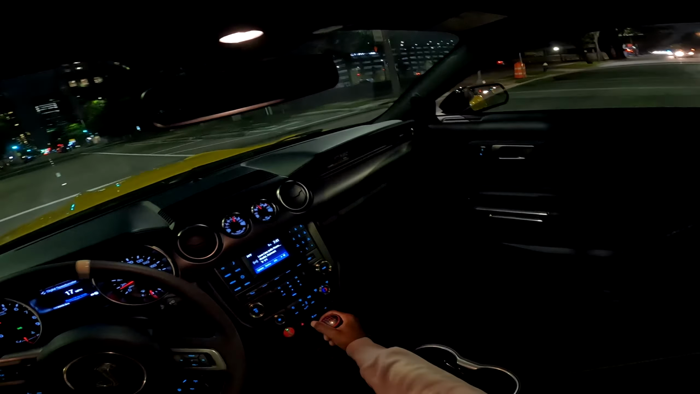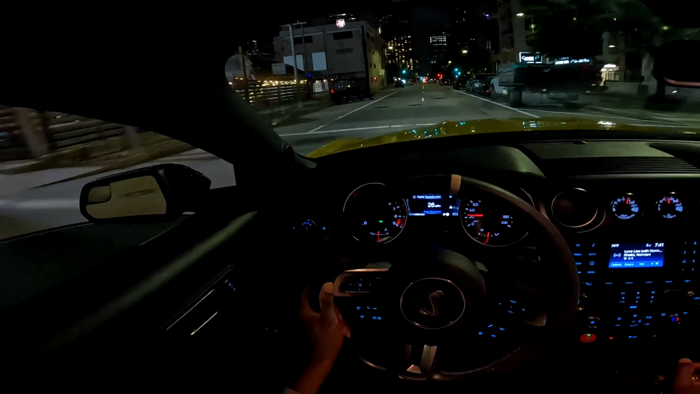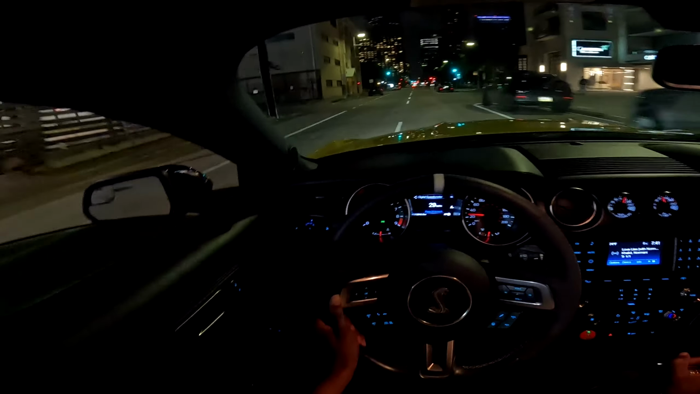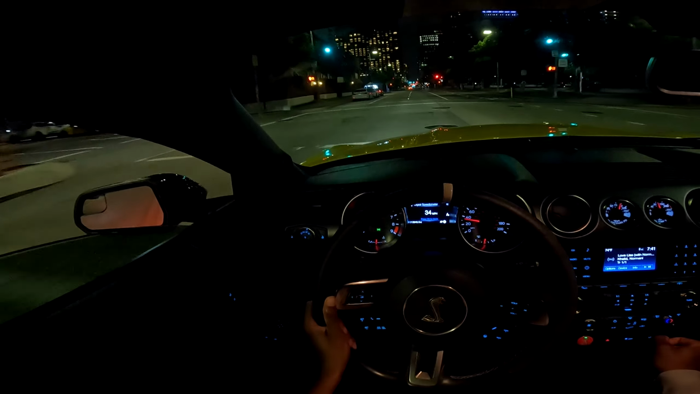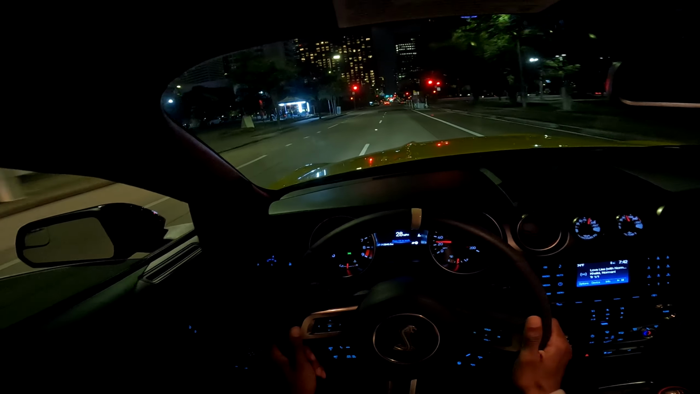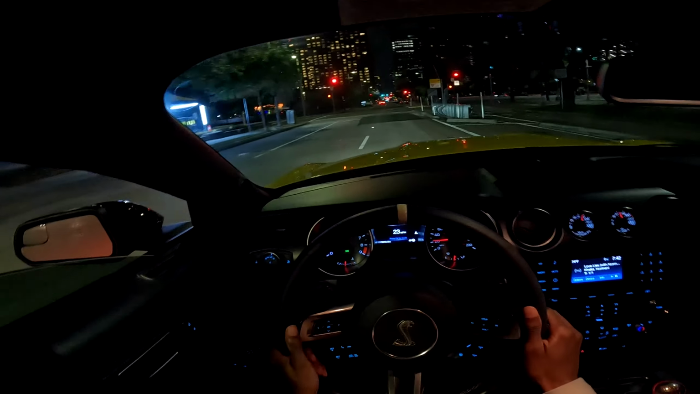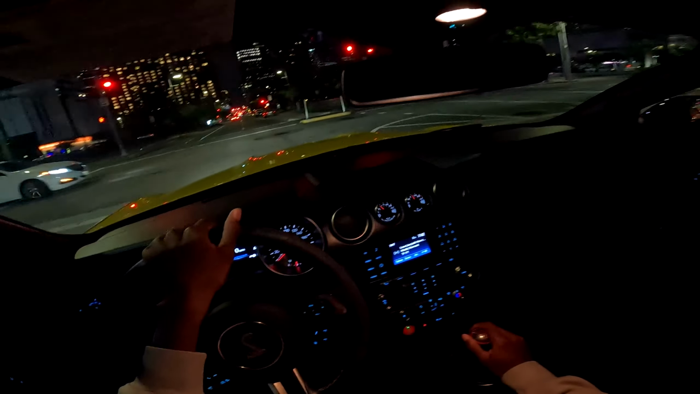Only problem down here is I gotta worry about these damn roads. Hey, this thing sounds nutty. They got the bikes too. This sounds crazy down here.